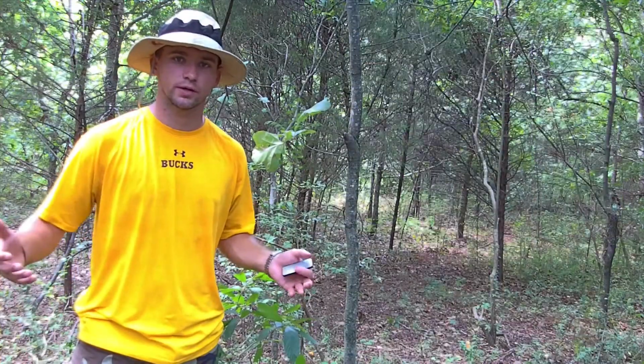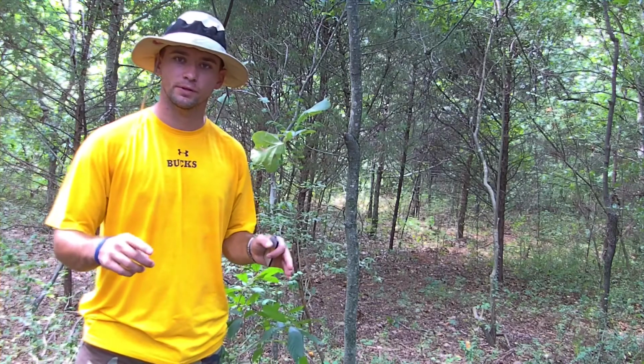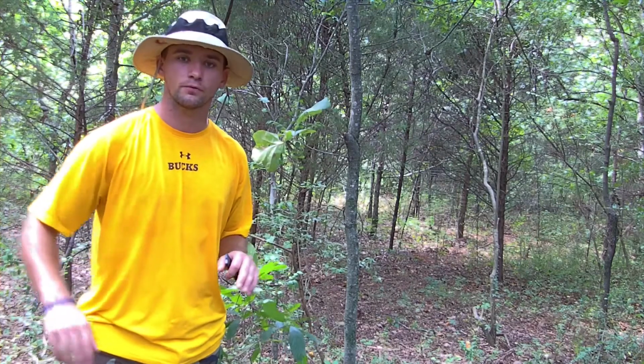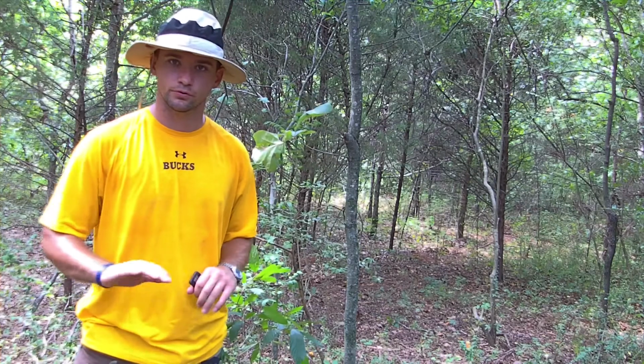Alright, now we're at our second location, just called the persimmon camera. Had to go relocate. It's on the other side of the refuge. And something I forgot to mention in the first video about the camera, both of these camera locations are over a mile from the truck. They're a long way from anything. A lot of hunting pressure they're away from.